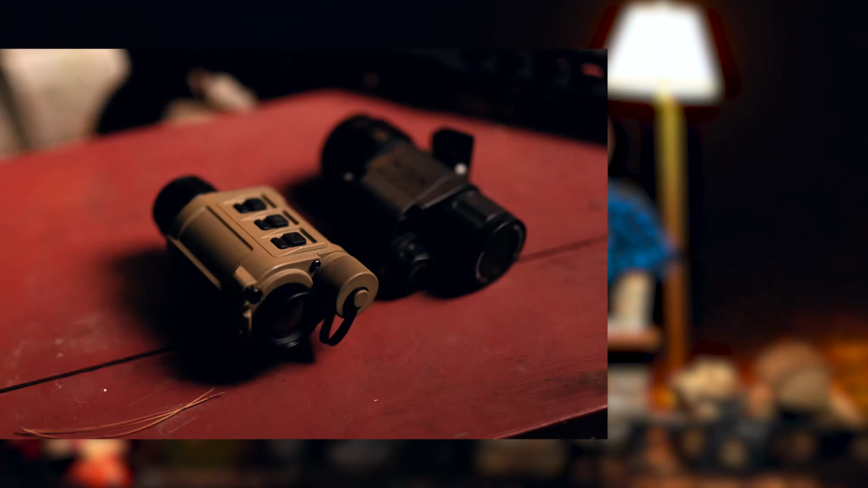Now, when we look at the other option, which I have in my hand here, this is an RH25, and this is also a powerhouse. Now, I'm going to run through a couple of the pros that I've seen with this particular unit and a couple of the specs just to compare back and forth, just so people get a bird's eye view. Again, we have full-length videos on these units where we dive in depth. Definitely check those out.